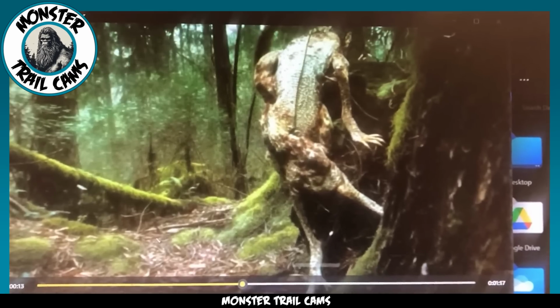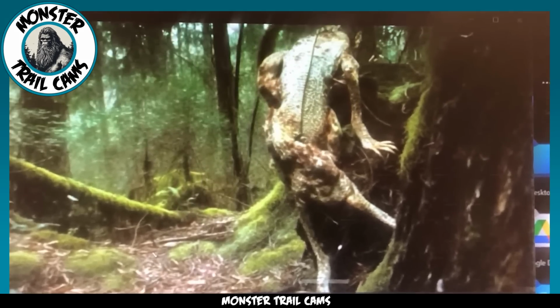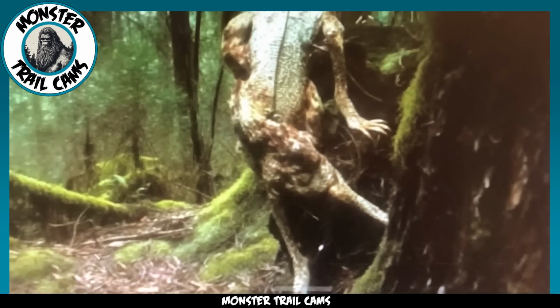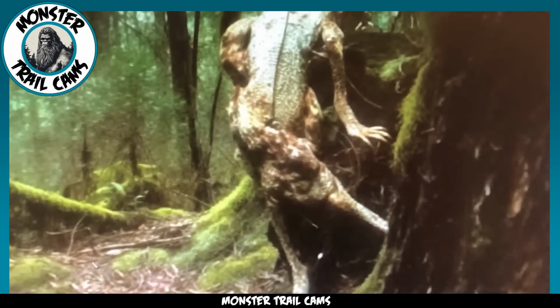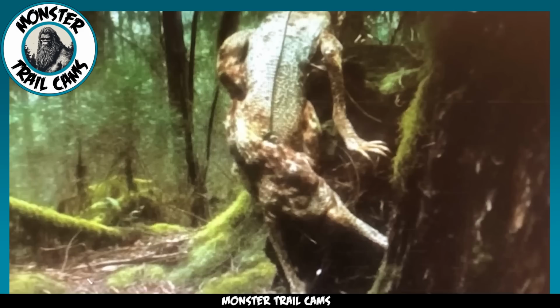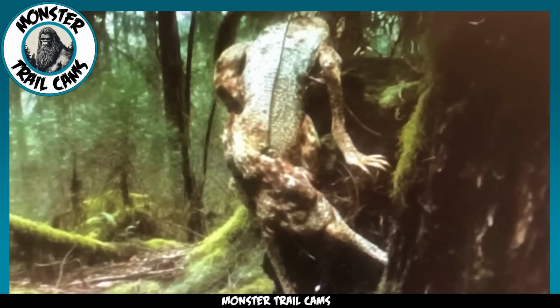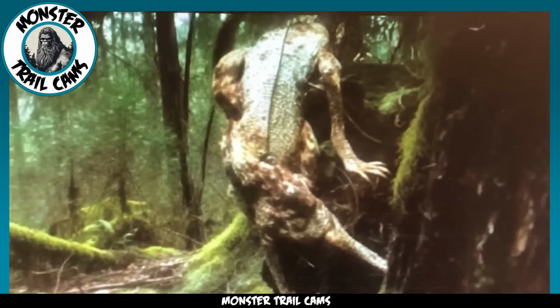We've seen this particular image on the channel before. We still don't know quite what it is, but speculation was that it was some type of reptile, possibly even a dinosaur, or perhaps a species escaped from a zoo or someone's pet that got too large and was unceremoniously released into the wild. That actually happens more than you would think.